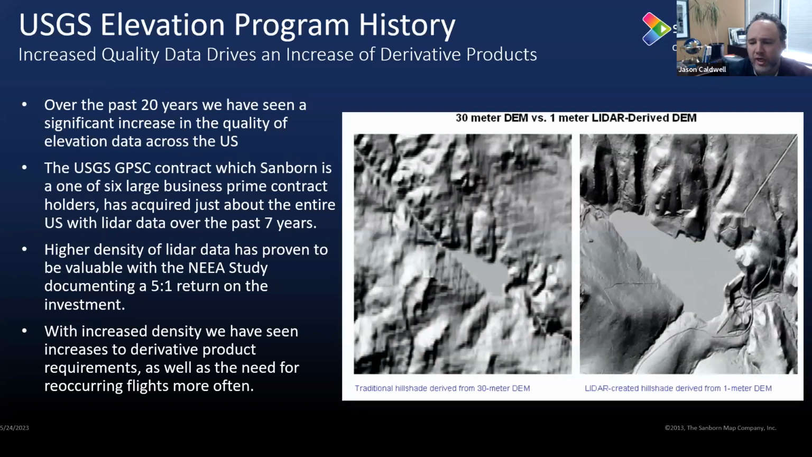The image here on the right kind of demonstrates what the difference in quality is between those two products. The left obviously is a 30-meter DEM, and on the right is the exact same area, but with a 1-meter LiDAR derived DEM. Obviously, there's a huge difference in quality, accuracy, and fidelity of the data set.